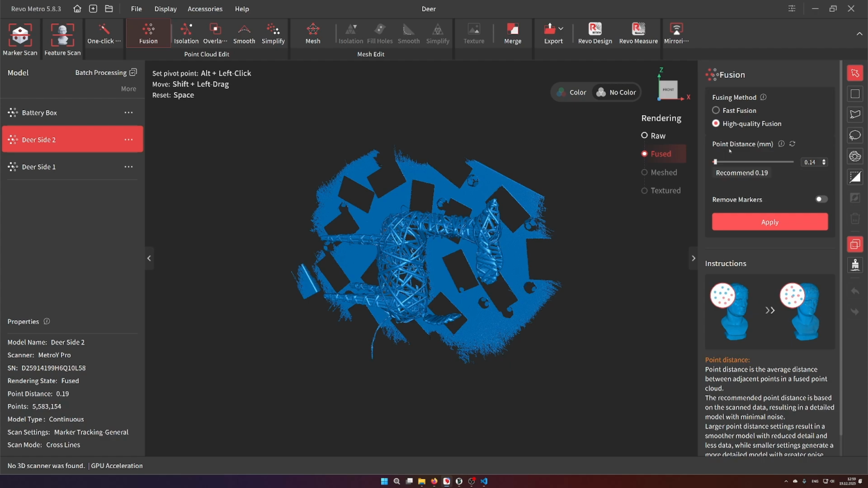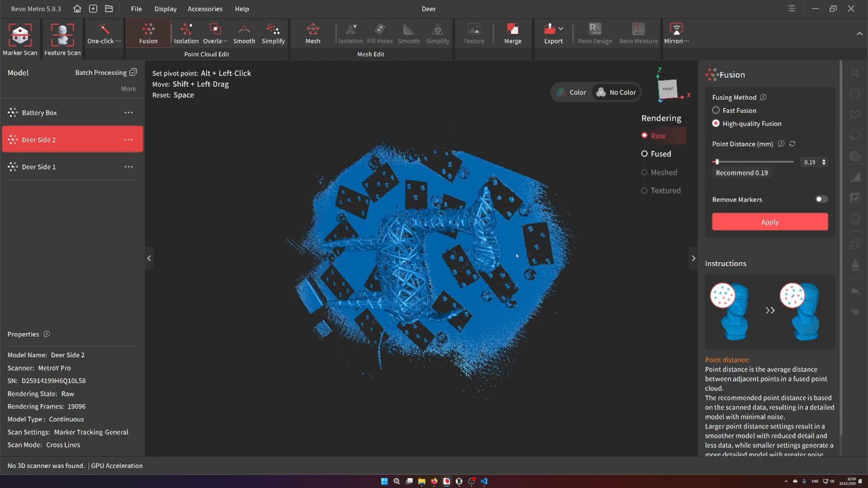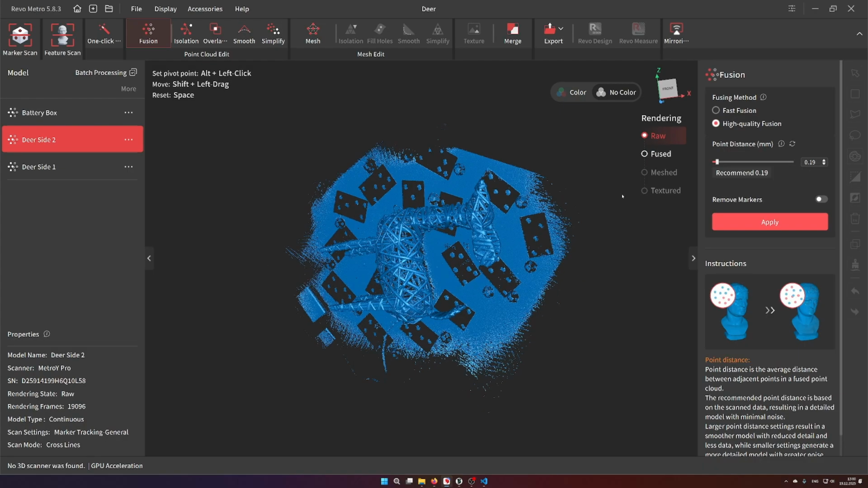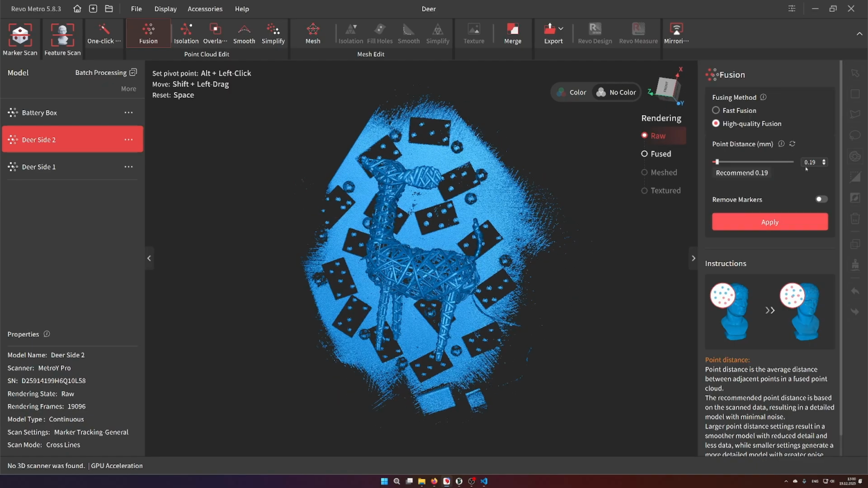That's quite nice. In a recent software update of Revo Metro, they added this defaults button, I would say, and it automatically adjusts to the scan settings. Or, it's not actually the scan setting you've chosen, it adjusts to the actual capture data quality. So I've scanned quite a lot in this model, so I could select the 0.2 millimeter setting,